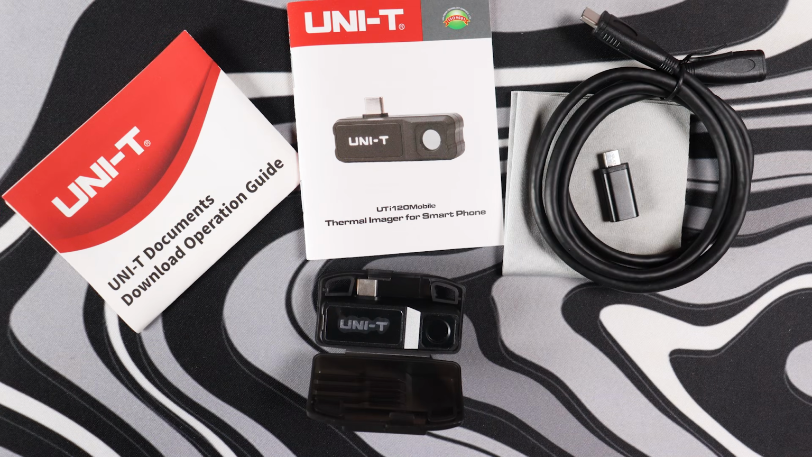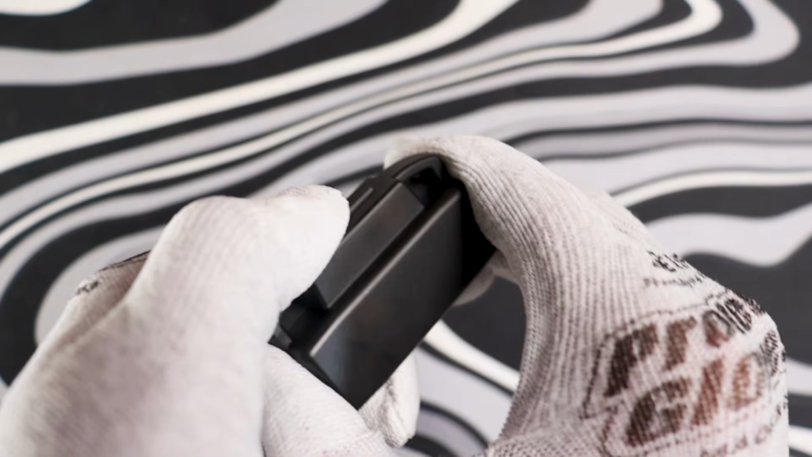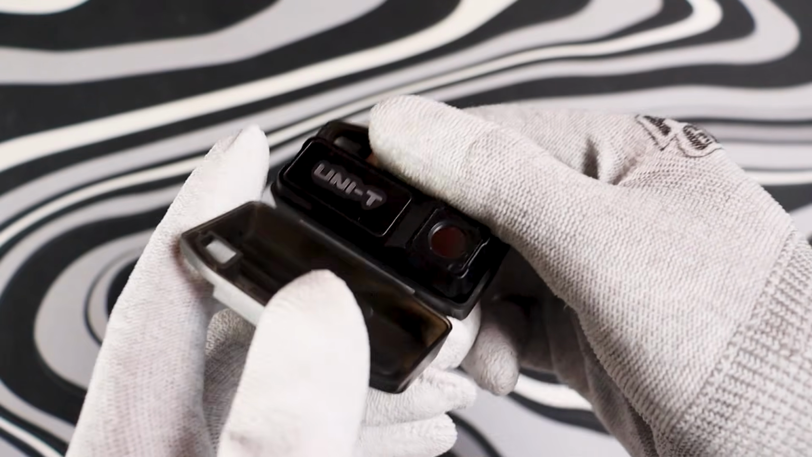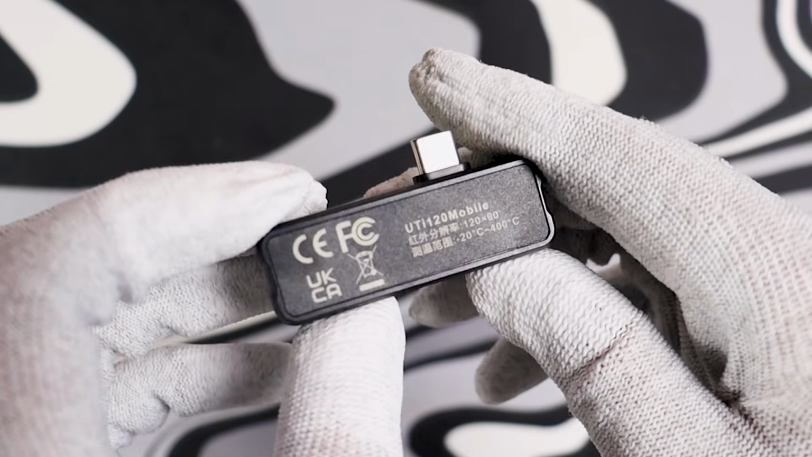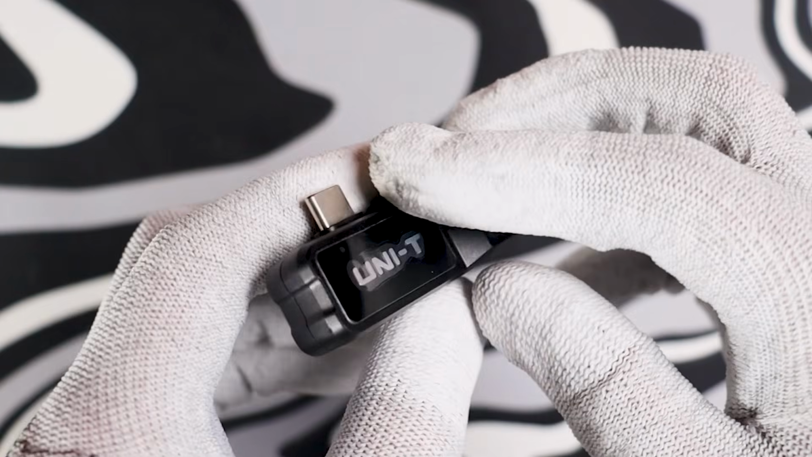Out of the box, UNI-T doesn't cheap out on the accessories. You get the sensor, a 3-foot USB-C extension cable, genuinely useful for getting into tight spots, and a micro USB adapter for older phones. Smart inclusion. It ships with a hard shell case that clicks together nicely, rated for a 6.5-foot drop. So toss it in your bag, clip it to your keychain, throw it in a drawer. It can take it. The sensor itself is roughly thumb drive sized matte black metal, and it feels way more premium than the price suggests. Not plasticky, not hollow, solid.